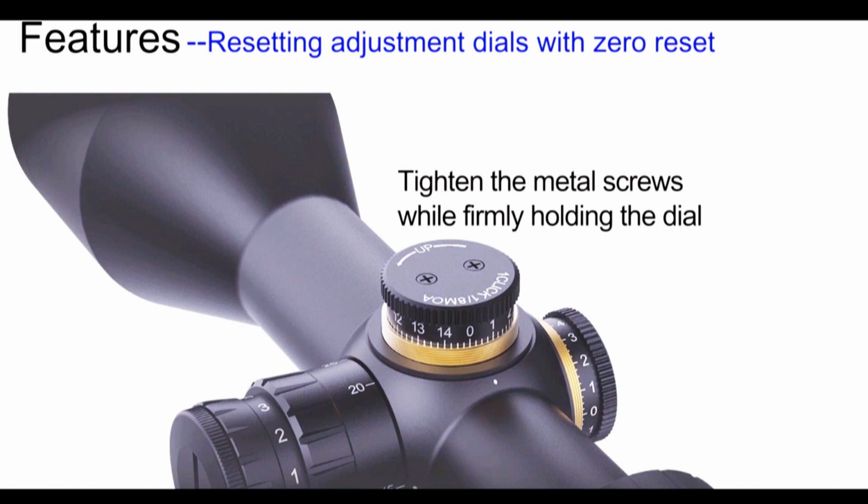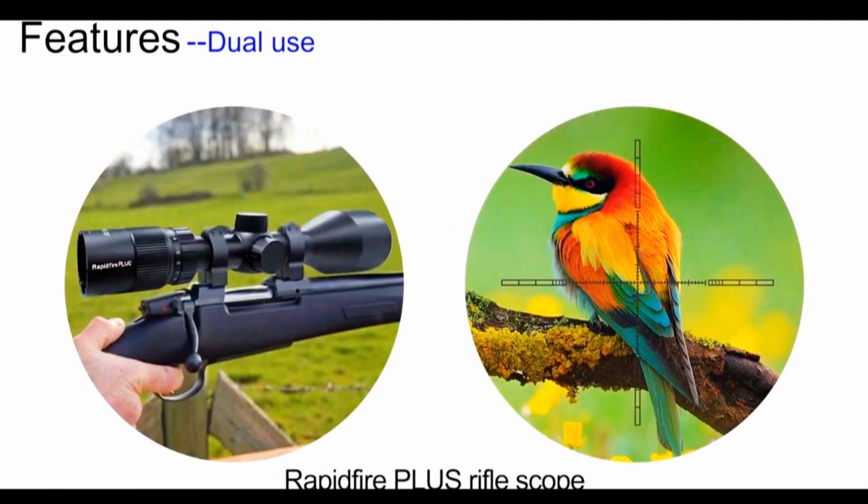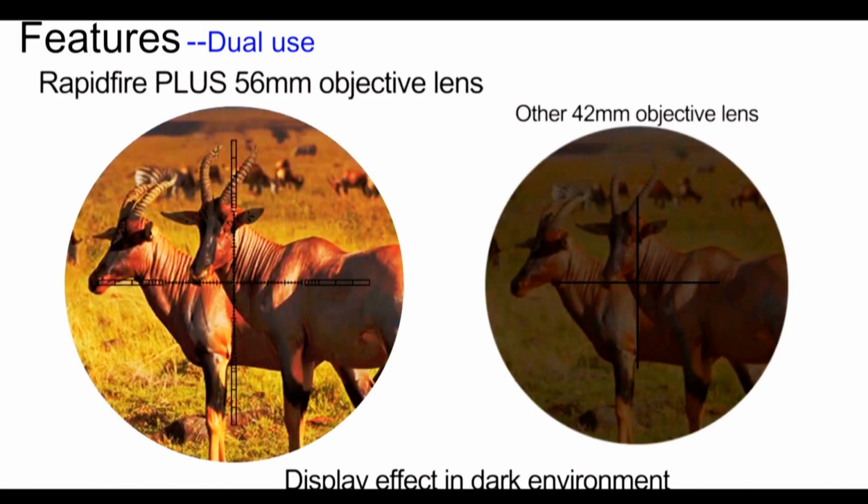What do you do if you already own the Commander unit and not the scope? Is it worth the upgrade? Again, in dollars the Rapidfire Plus side focus scope is $359, and in UK pounds that's £302 and a few pence.